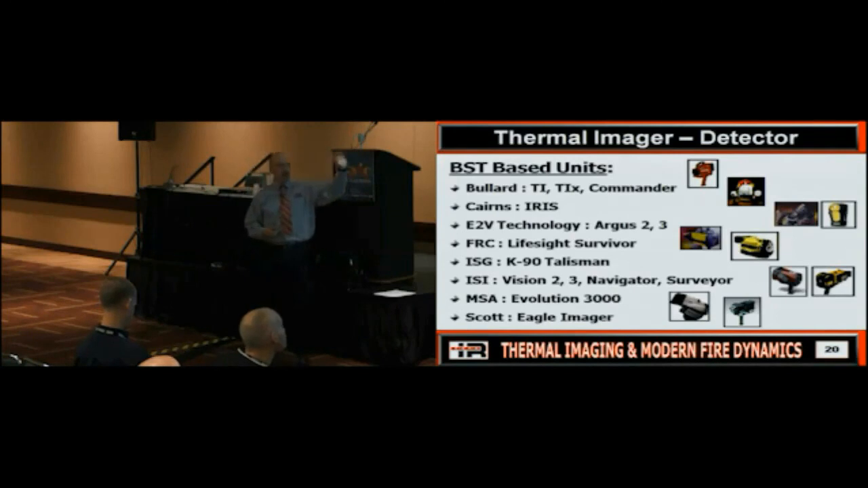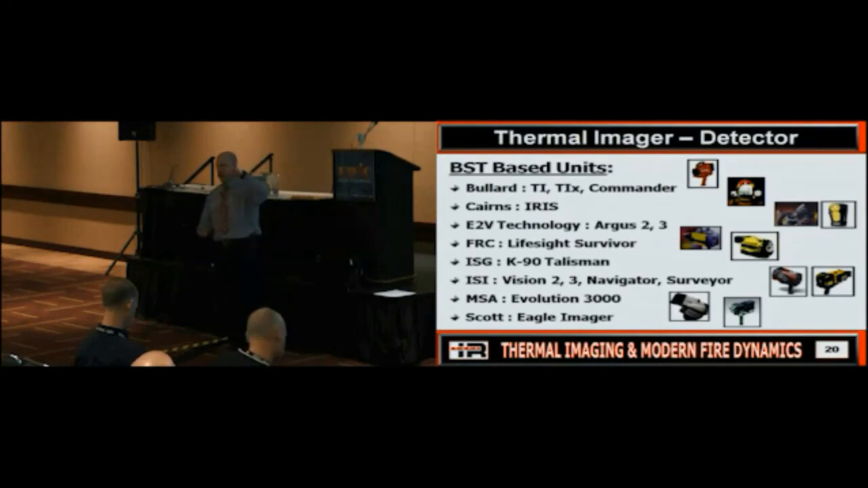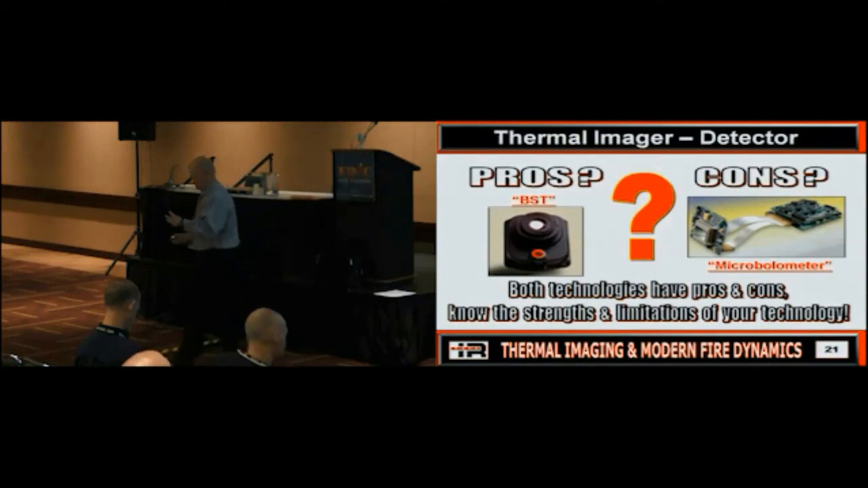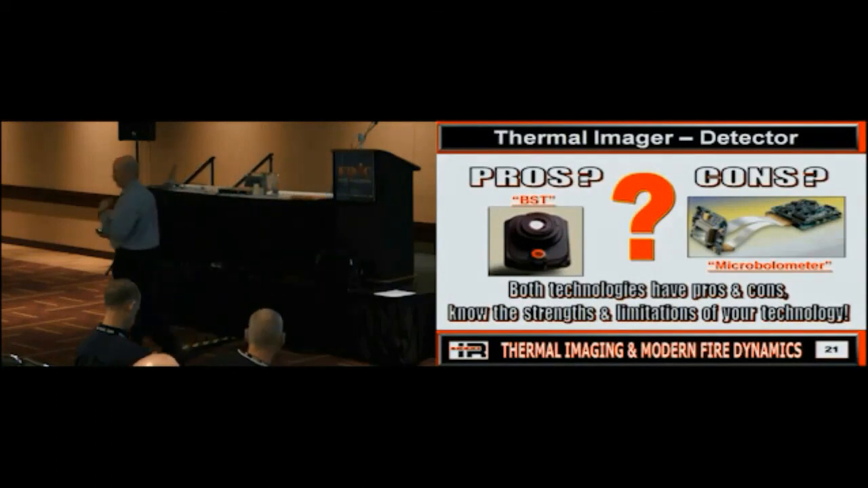So if you see one of these up here, you have a BST camera. If you don't see it up here, it is a microbolometer-based camera. So is everybody good on that? So do you know now which one you do or don't have? Okay? All right? Pros and cons, they've got them. If any salesperson tells you otherwise, that's their job, don't listen to them, okay? My job at Bullard was training, but I always got sent out with a salesperson. What did I have to do half the time?